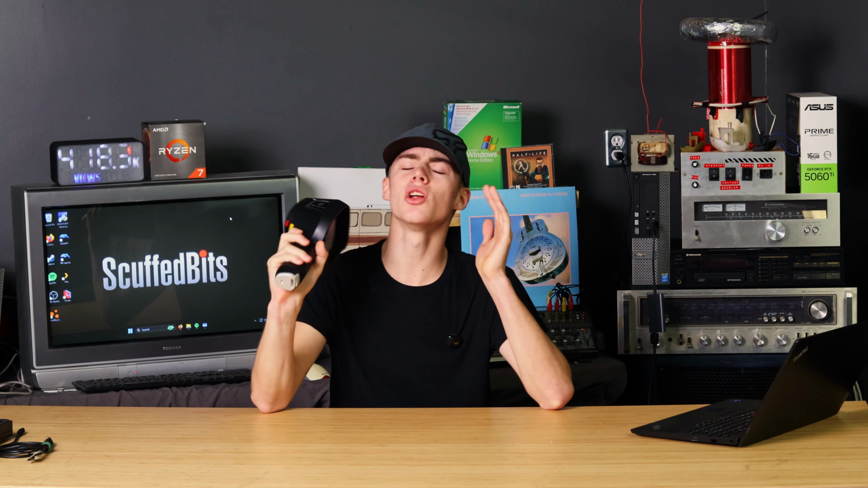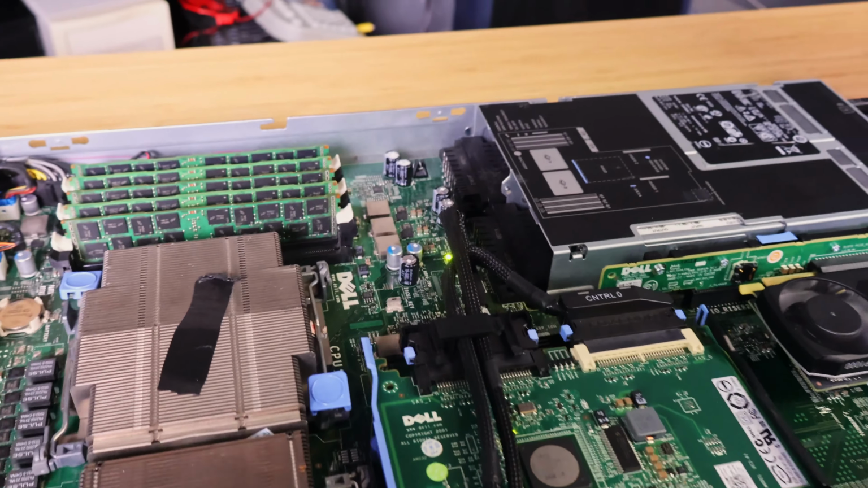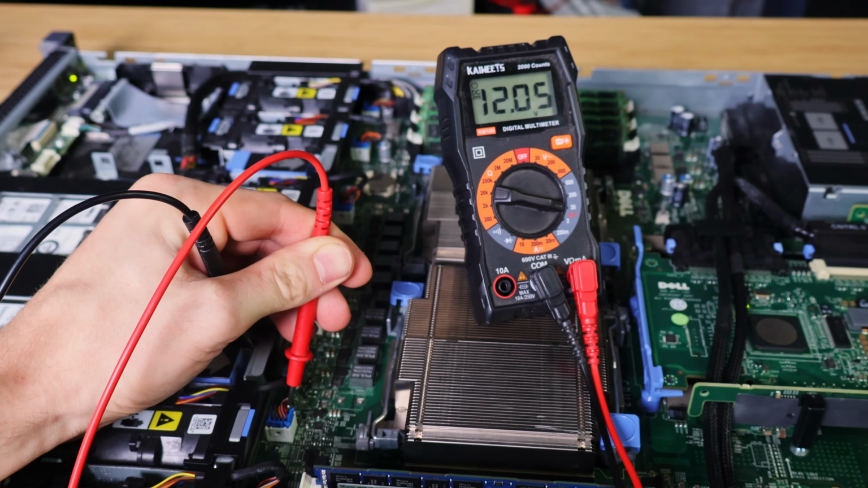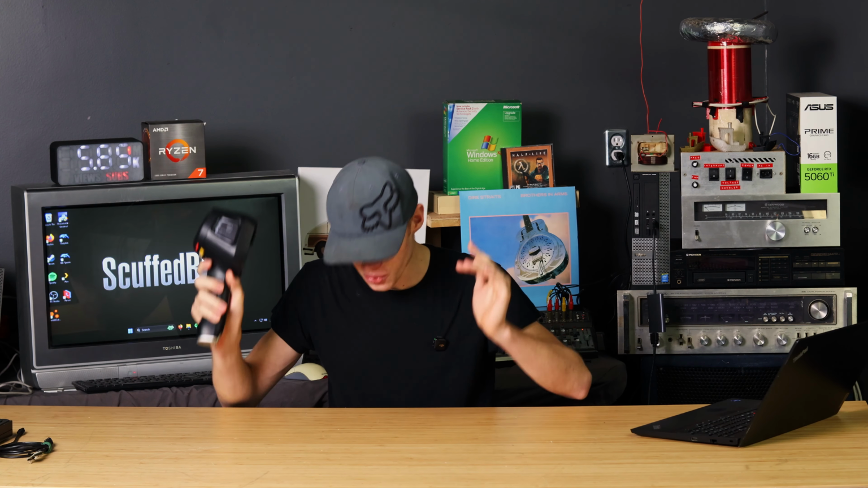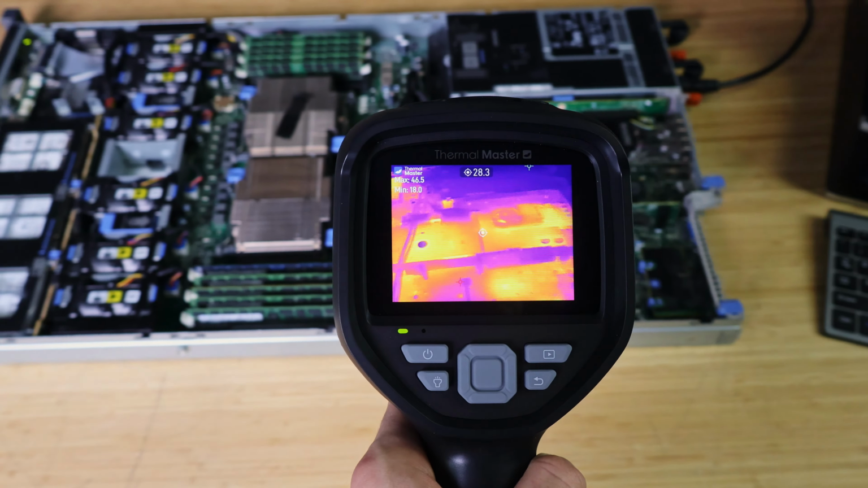Like, let's say you're building an electronics project and you're looking at a massive circuit board that has a faulted capacitor somewhere. It's short-circuited, using all the power and making stuff not work. You could spend hours with your multimeter testing stuff, get the oscilloscope out, figure out exactly what is going wrong. Or you can just point your thermal camera at it and find the capacitor that's heating up.